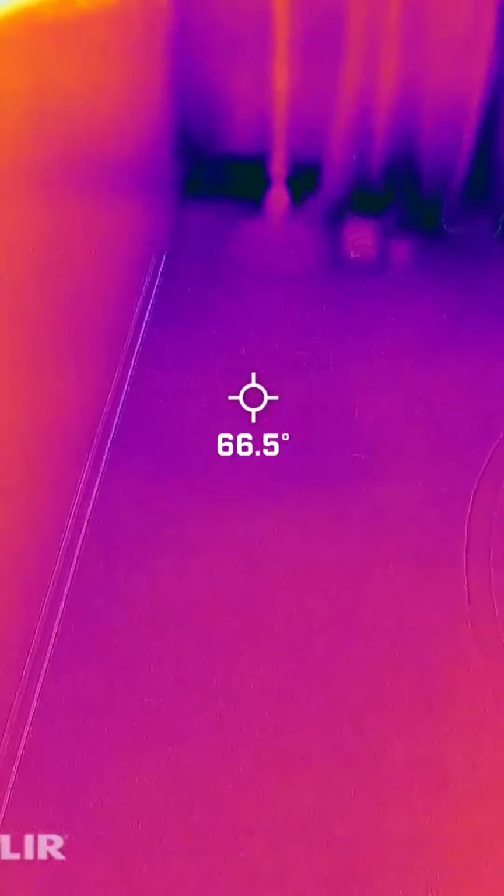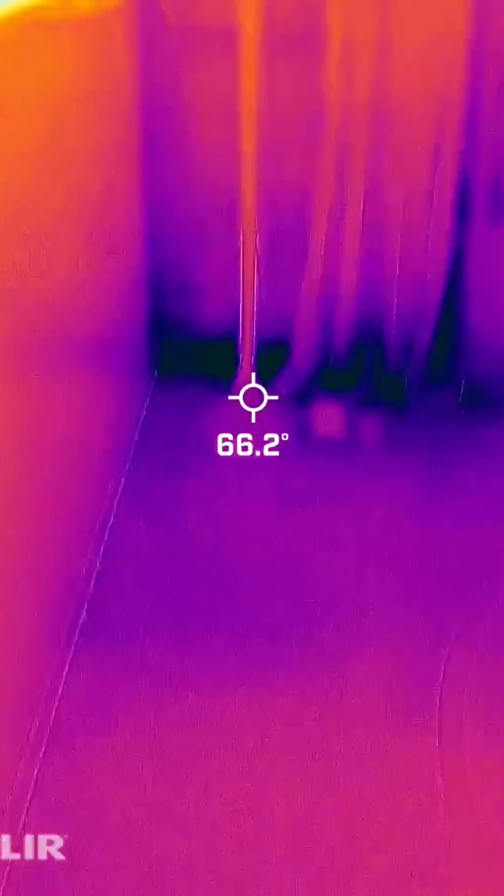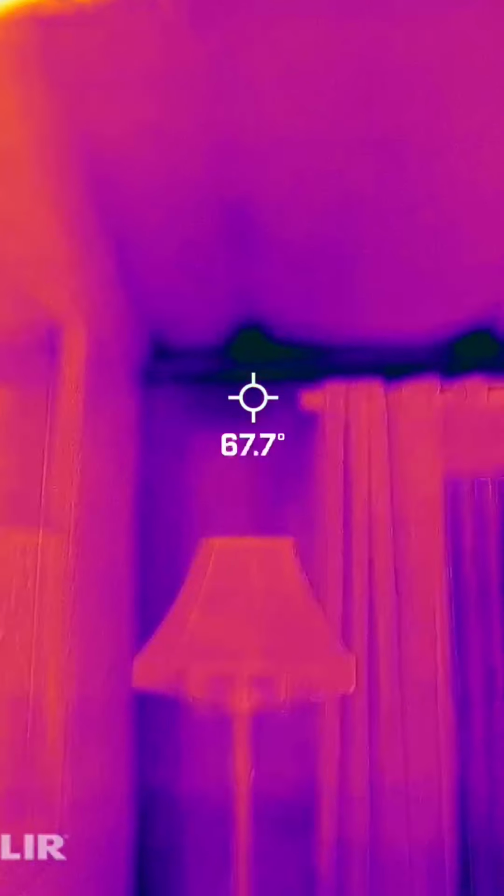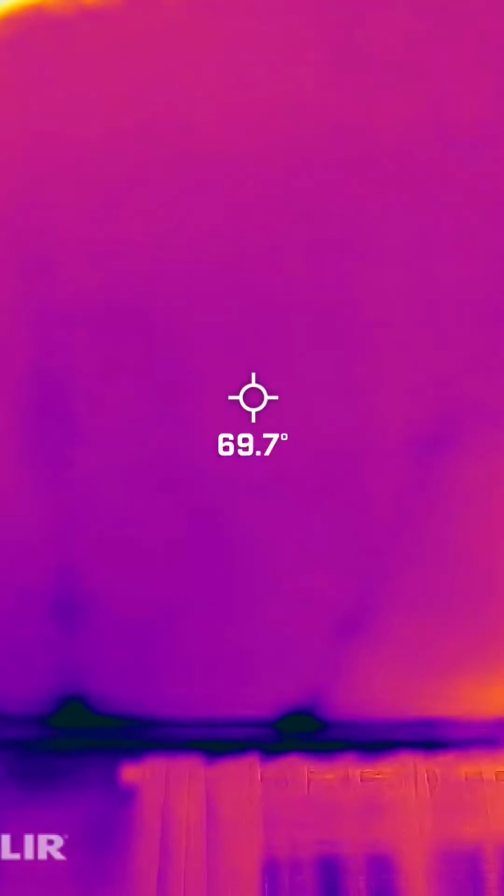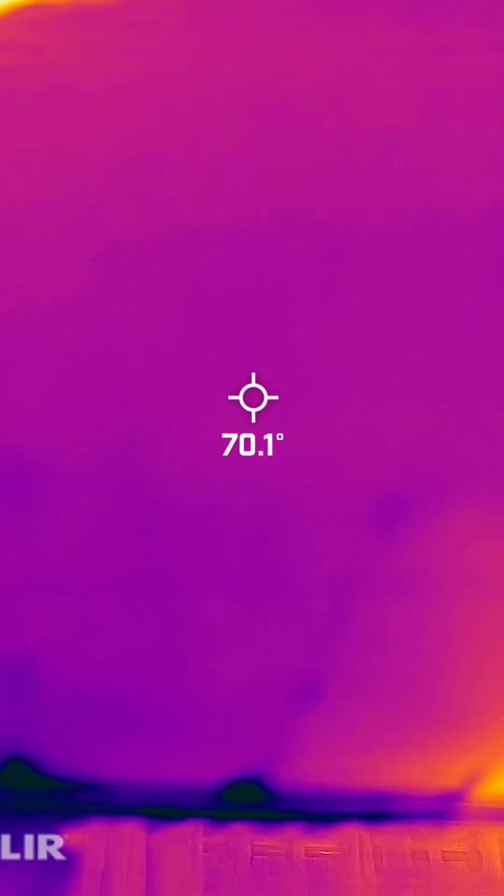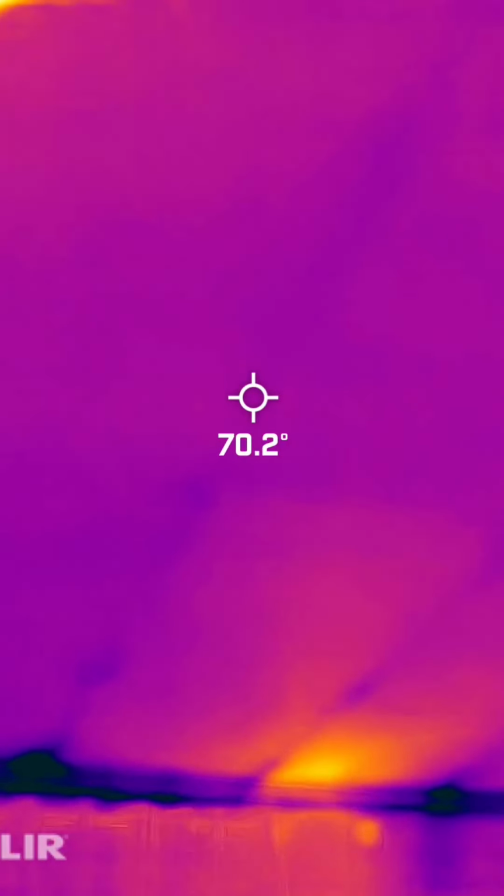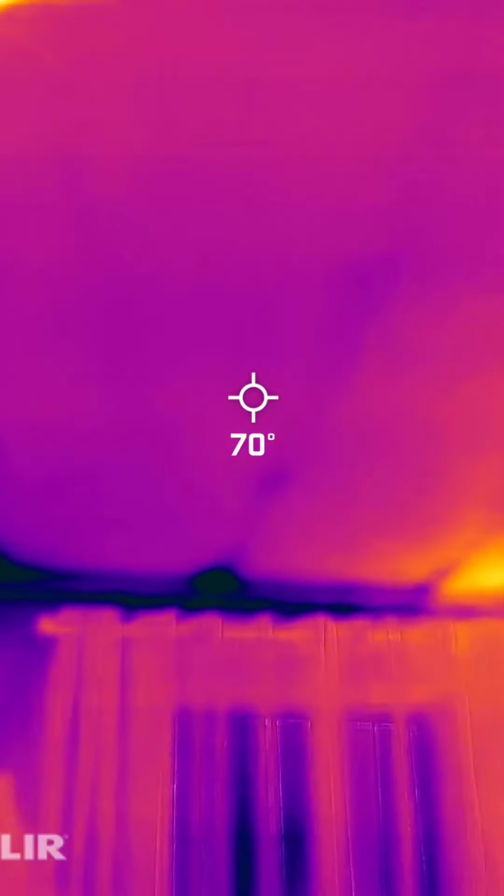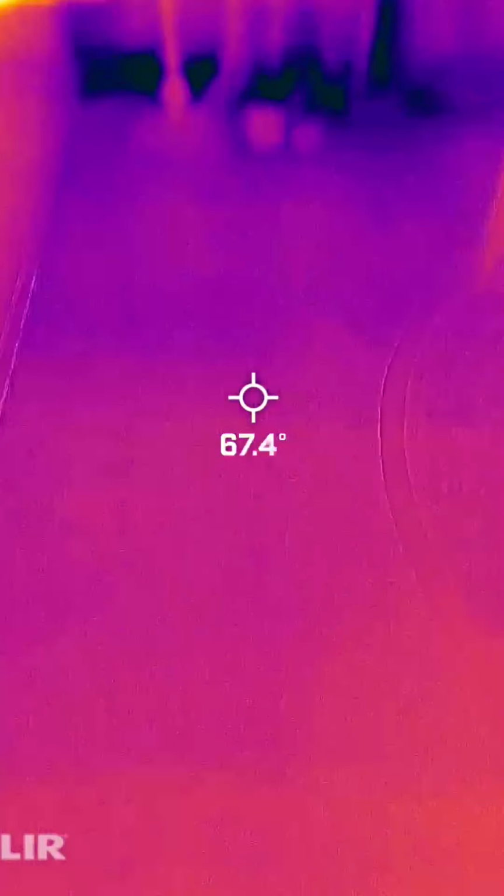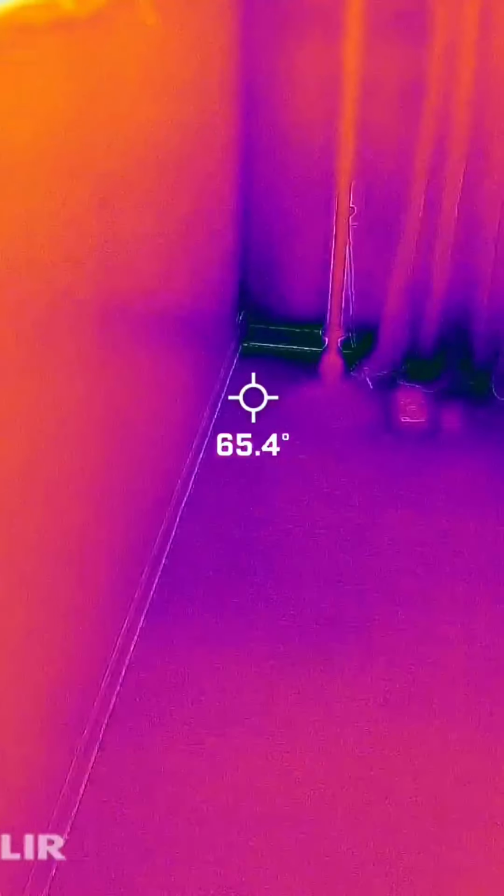The floors are not bad. And you can see the ceiling is around 70 degrees, so you see how heat rises. Unfortunately, 70 degrees at the ceiling does not help the floor, which is 68 degrees, and even colder down towards the edges.